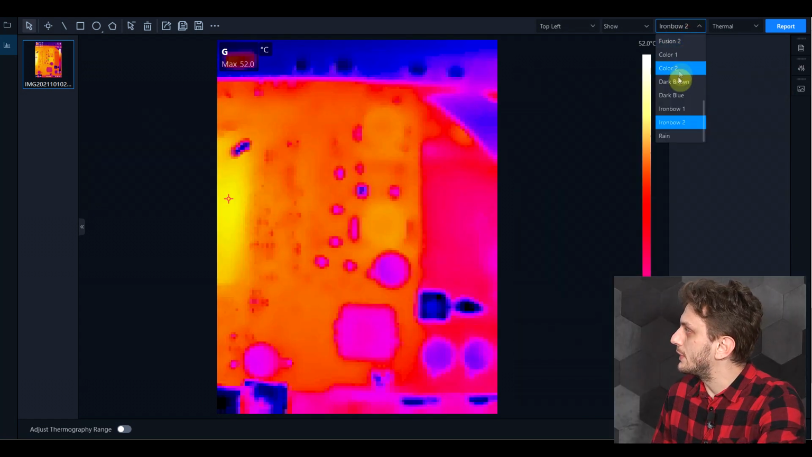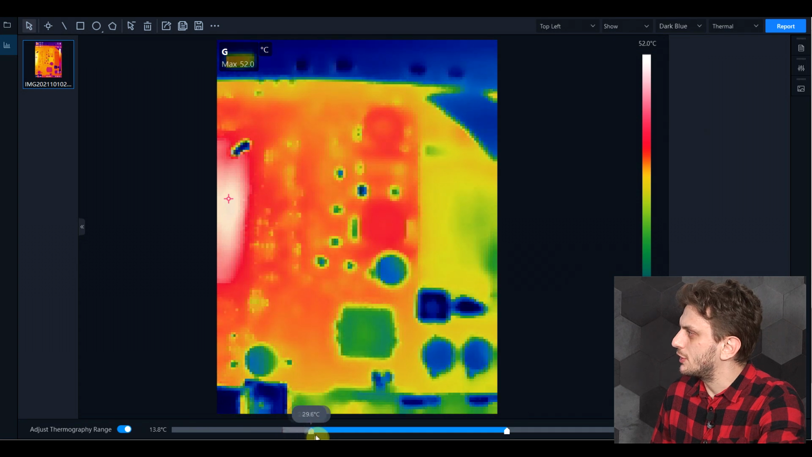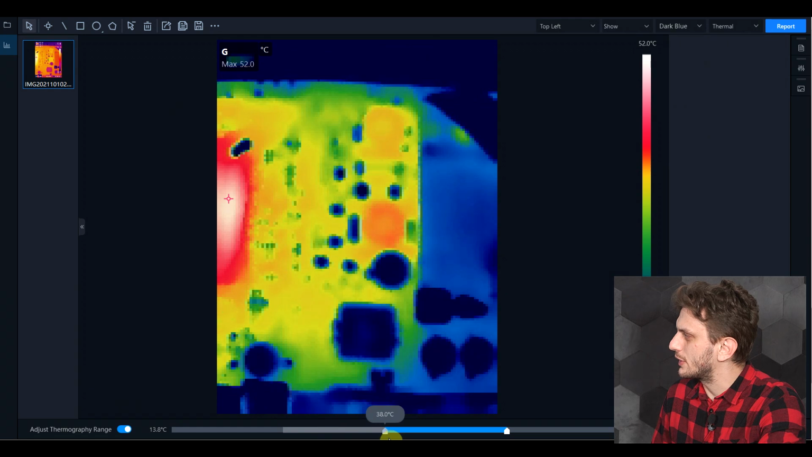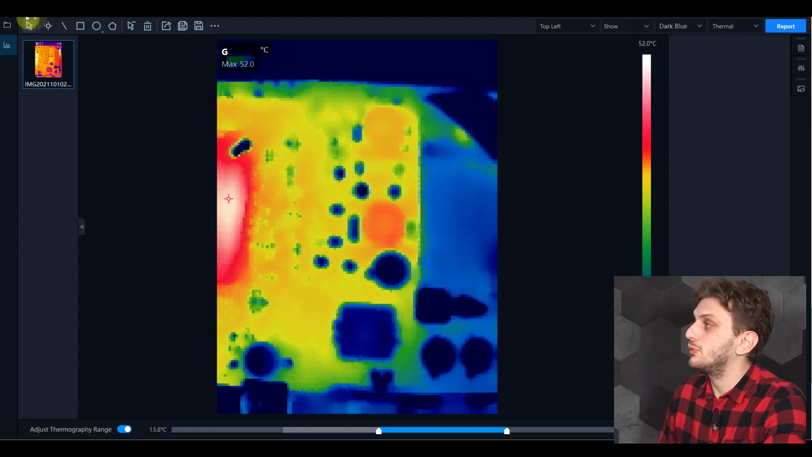First of all, we can play around with the color palette. Maybe like this one a bit more. Then we can adjust the temperature range of interest, so maybe we don't really care about the very small temperatures, we just want to look at the really high areas in a bit more detail. So to get all of these points sticking out, if I move my cursor over it, we can clearly see the temperature.